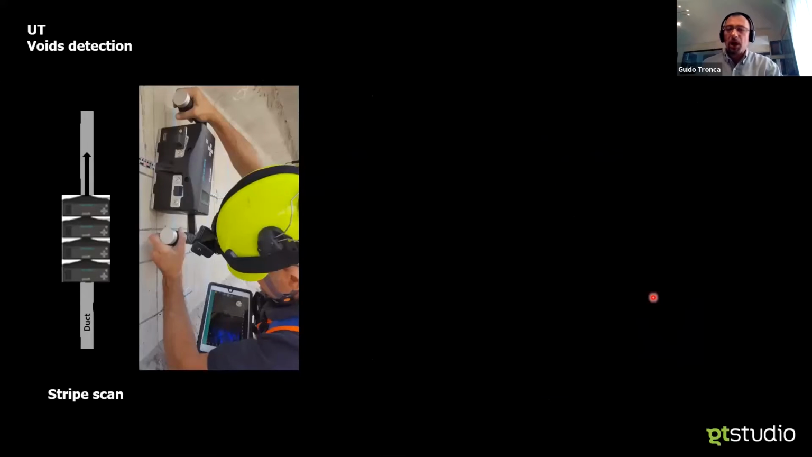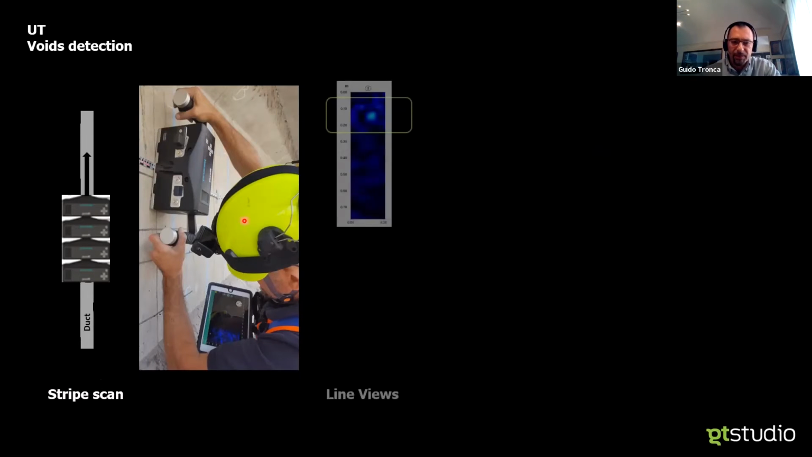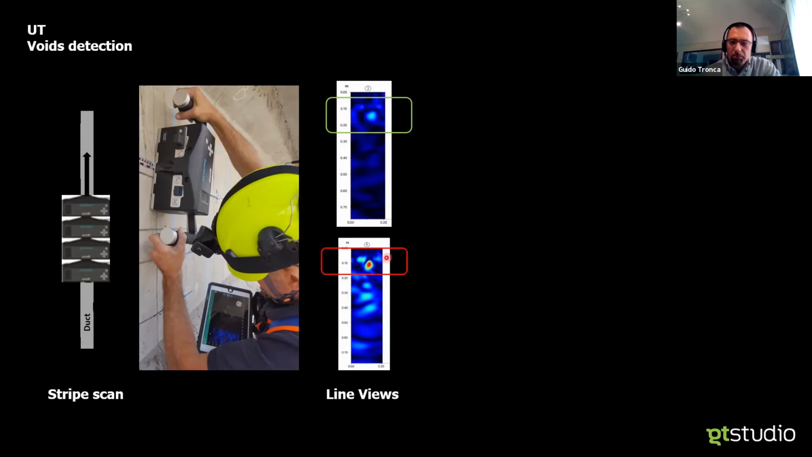Okay, phase one done. I located them and I drew them on site. Now I want to investigate the defects. One of the possible workflows that I normally do is the so-called stripe scan, meaning I will collect several line scans along the duct, gathering all the single lines where I will locate my object, in this case, a duct.